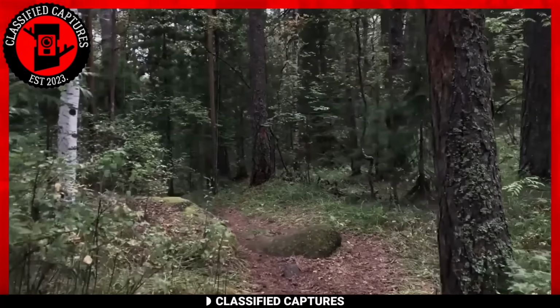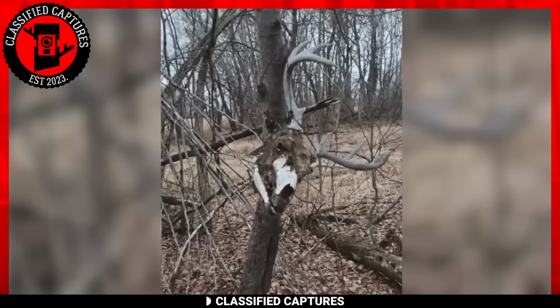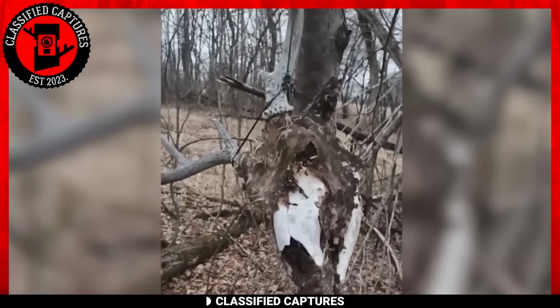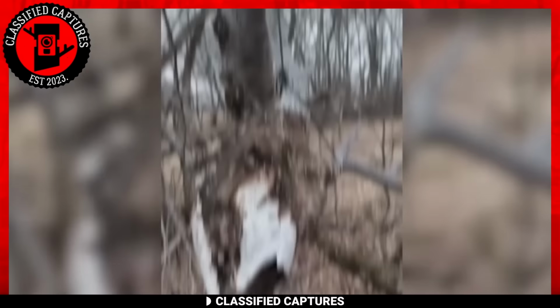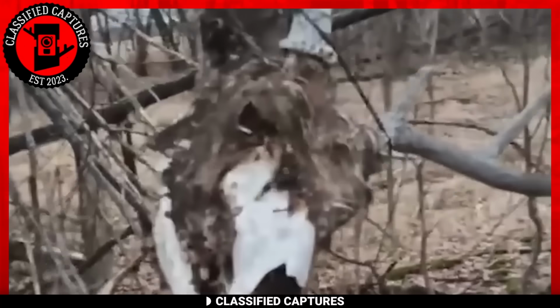Imagine walking through the woods for the first time and running into the decomposing skull of a deer tied to a tree. No matter who you are, this is gonna make you feel uncomfortable, even if just a little bit. And as we all know, nothing good ever comes out of anything involving skulls and skeletons. Talk less of when they're hanging. But what could be going on here?